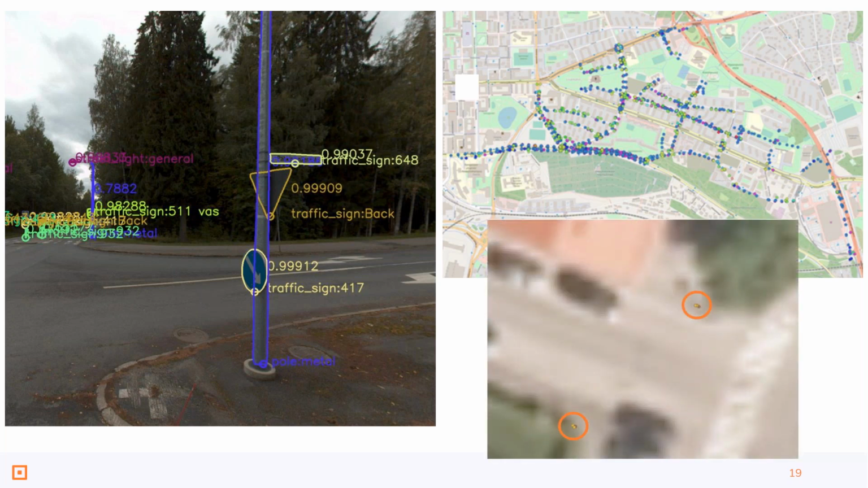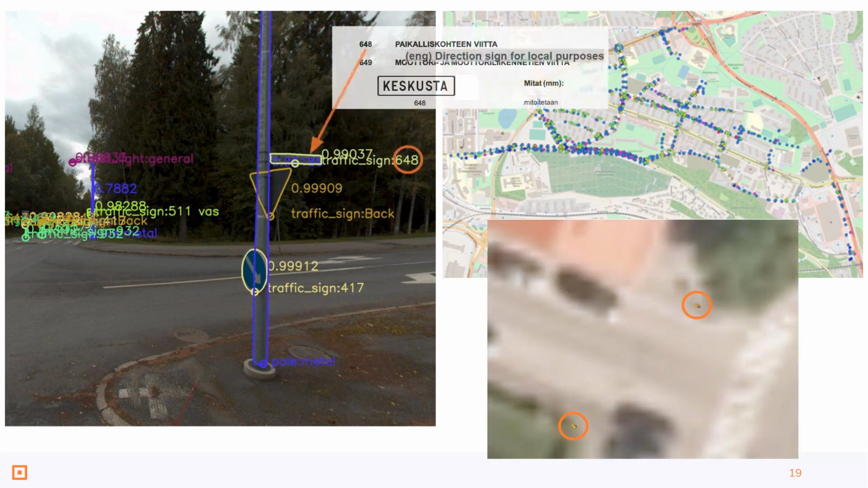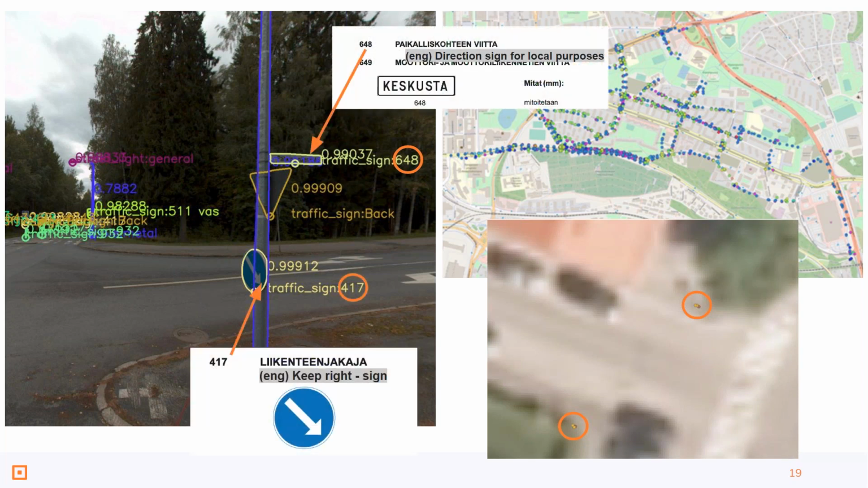Or maybe a few ones. So here's an example that, thank you.